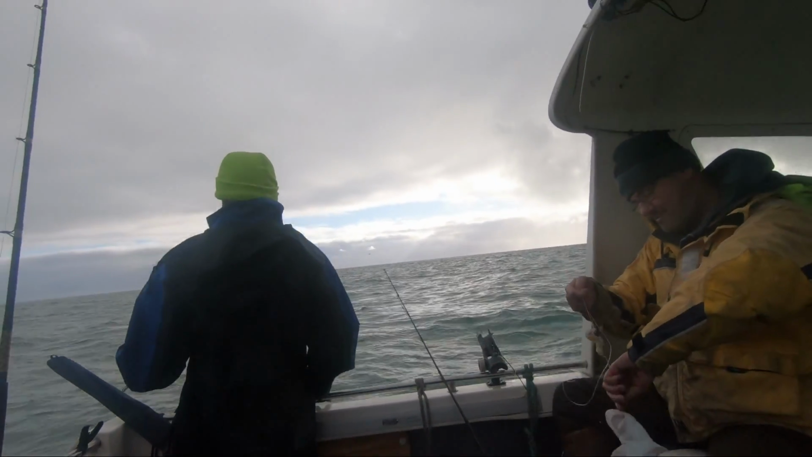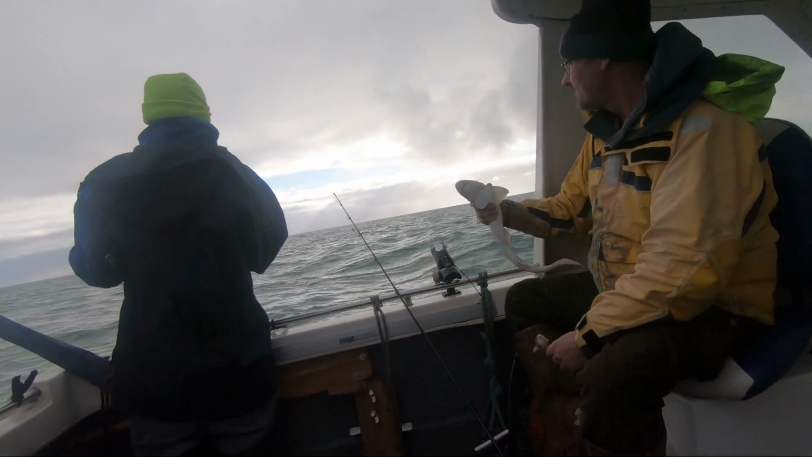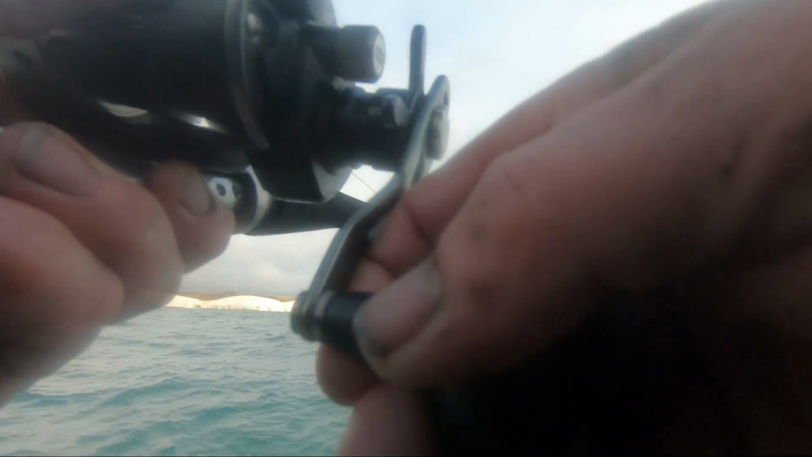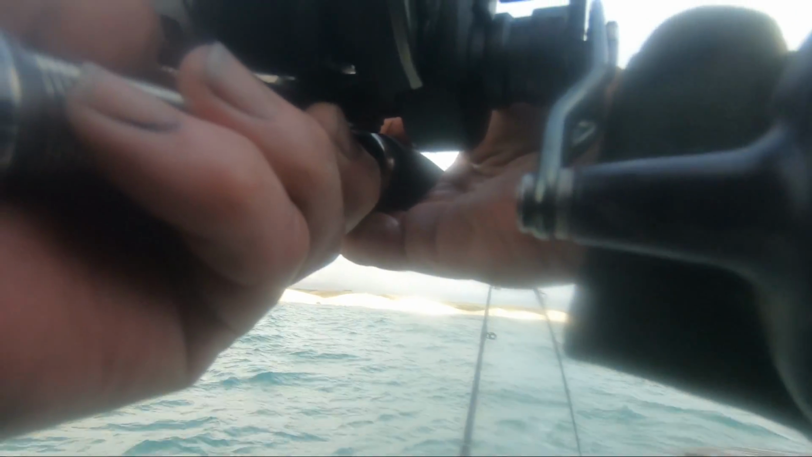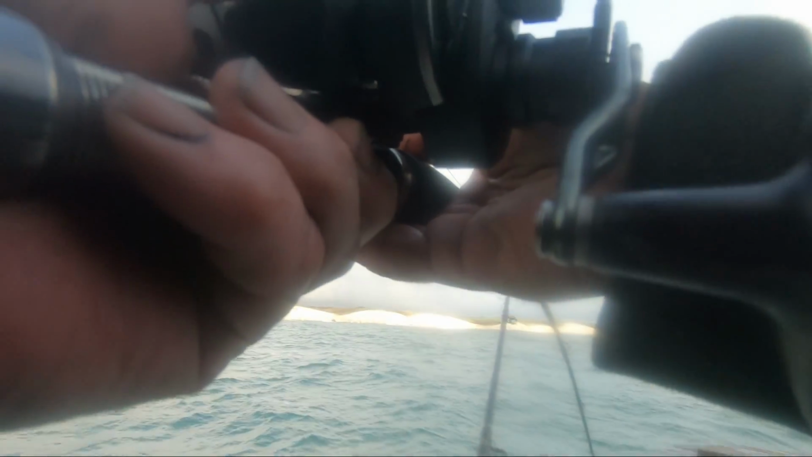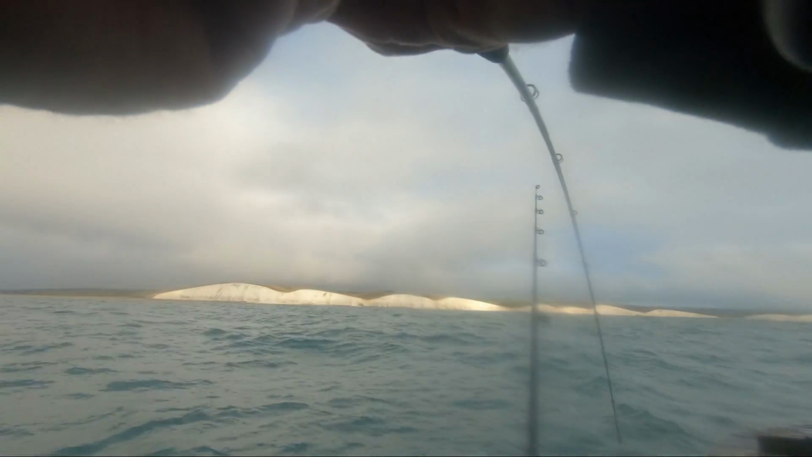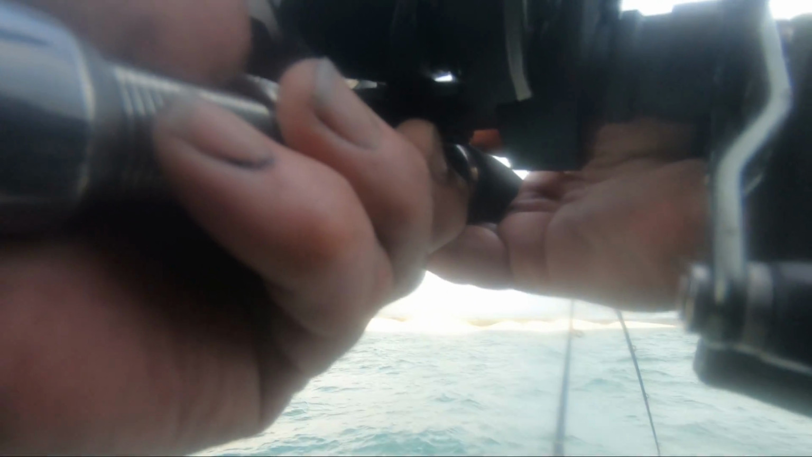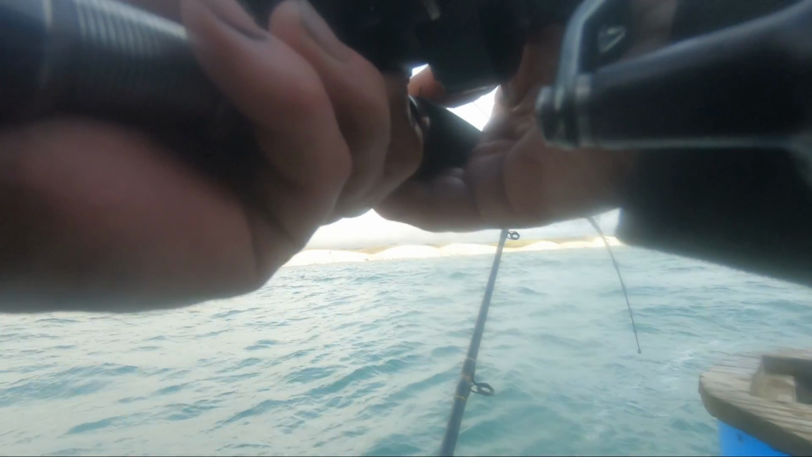So here we are out off Newhaven shark fishing. Right, feels like I've got a decent fish on. It looks like a decent one, but it's tailed into the wreck, I think. Still there. Feel it shaking its head. Yeah, see that in the rod. Certainly putting a bend in this 30-pound class rod. It's definitely backed into the wreck, isn't it?